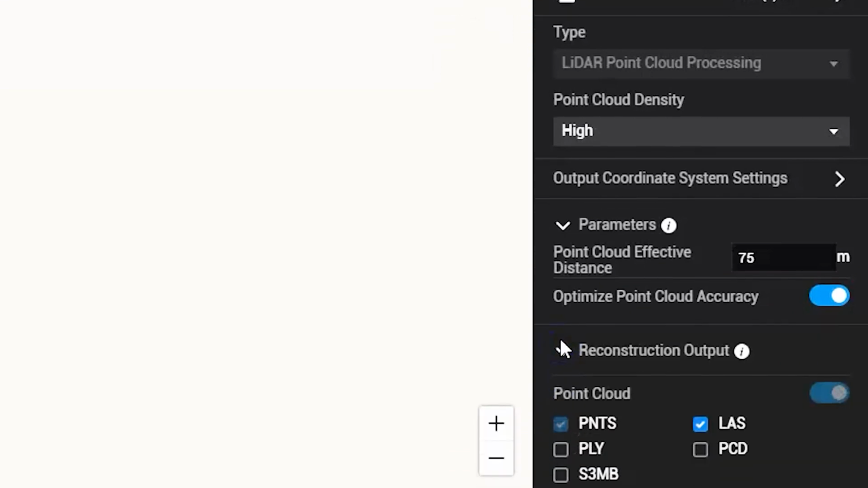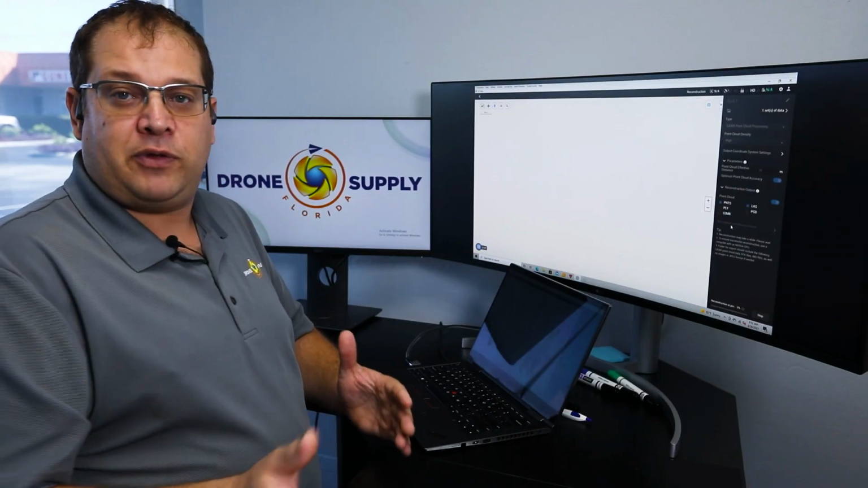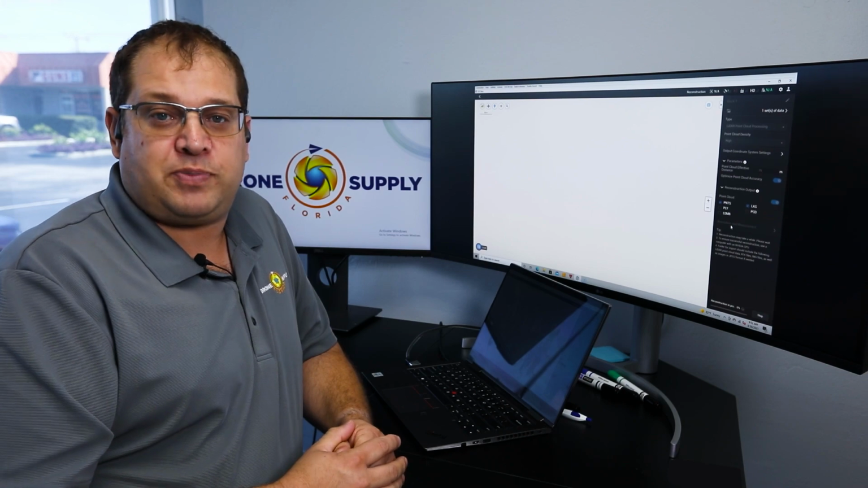Simple as that. It's going to go ahead and process. Then once it's finished processing, we can go back and do some annotations and measurements from the point cloud, or we can download that LAS file and upload that to someone who's going to post-process it. There are a number of companies that will post-process.